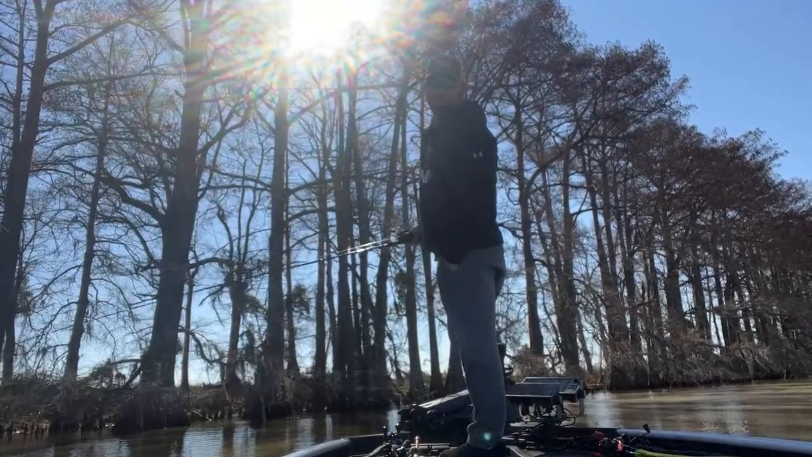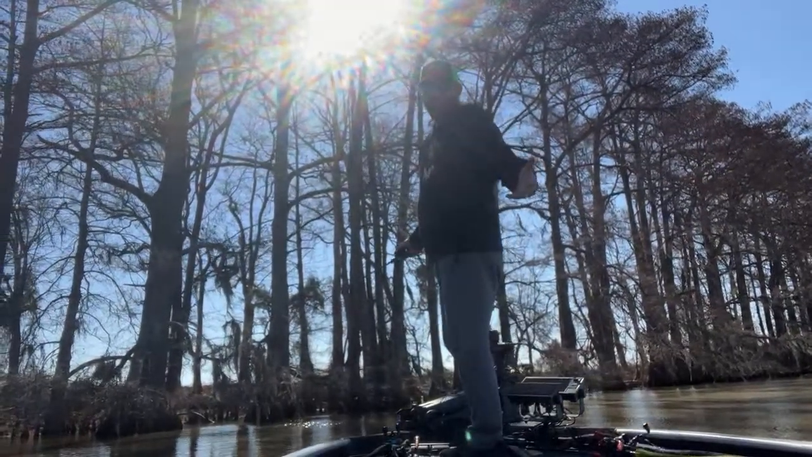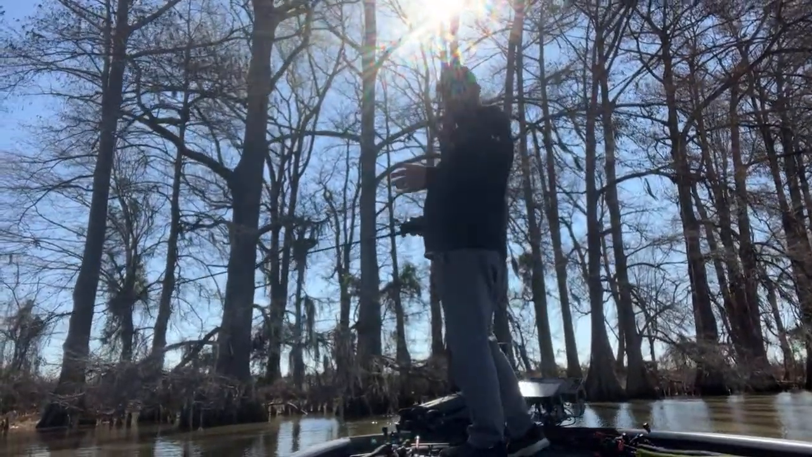I don't know if I got anybody on back here yet, but we're gonna try to catch some fish for the next hour. Don't know if I can or not, but I have caught a 4-pounder already. Had a real good fish. Lost a bigger one, about 6.